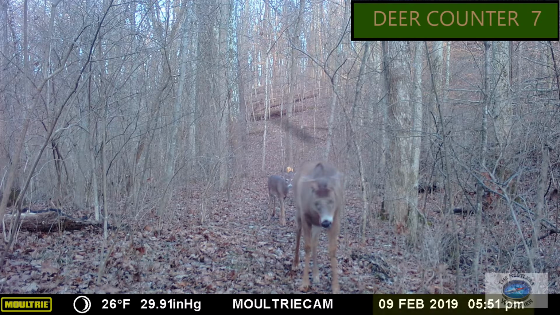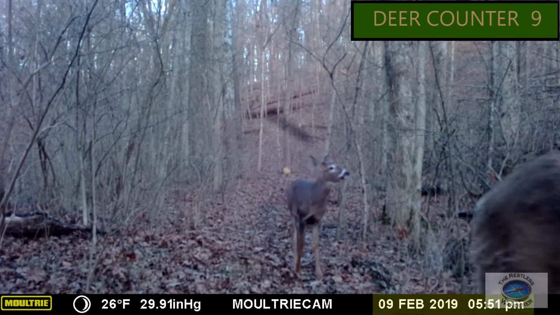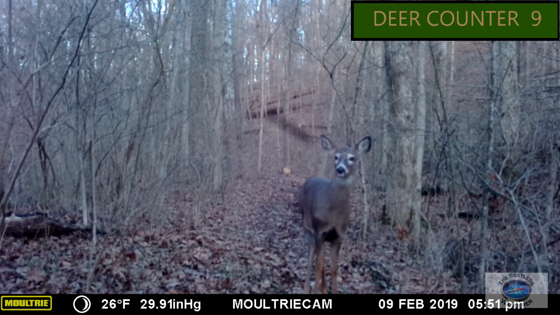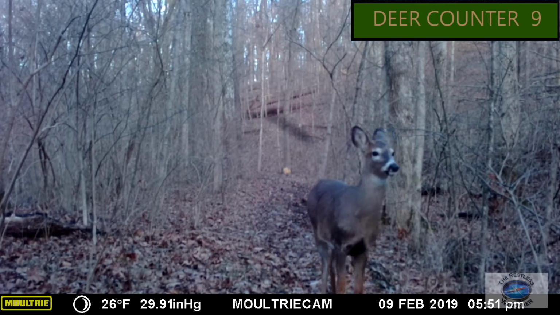Okay, now we're on to the next day. Again, a little bit after 5:30, and we're back to the buck and the doe. See, the doe is pretty recognizable. And this time, this one seems to be alerting a little bit, but it's certainly, they seem to get a little bit spooked when they walk by.